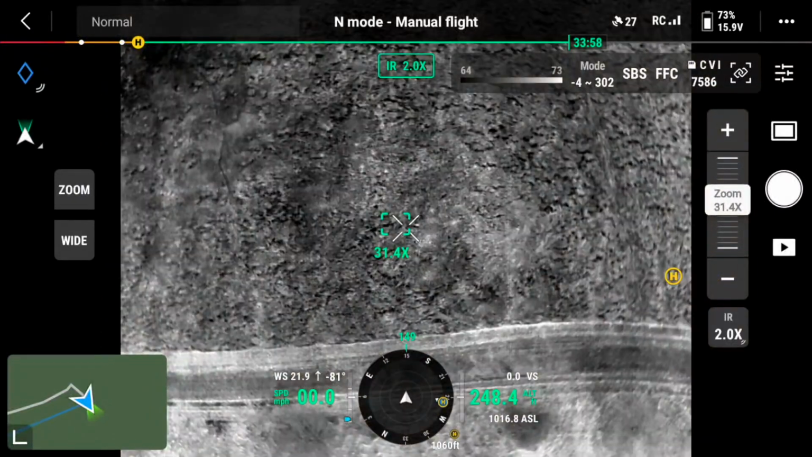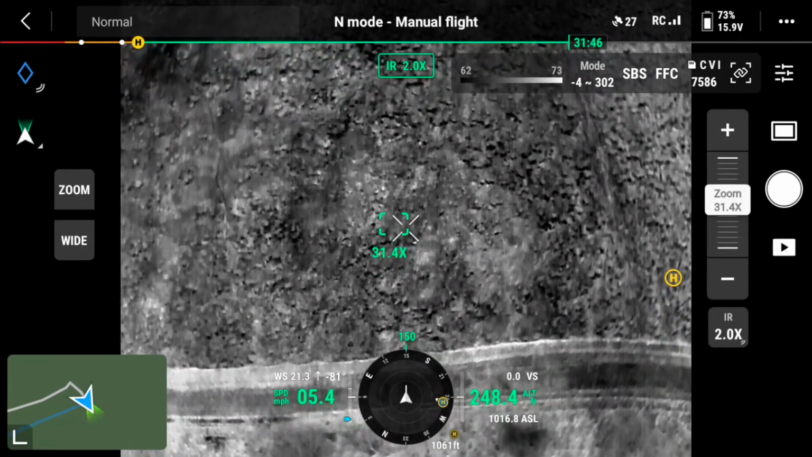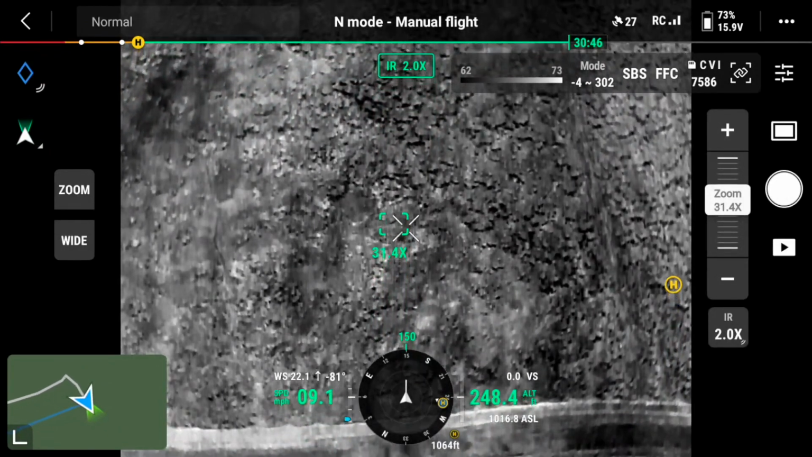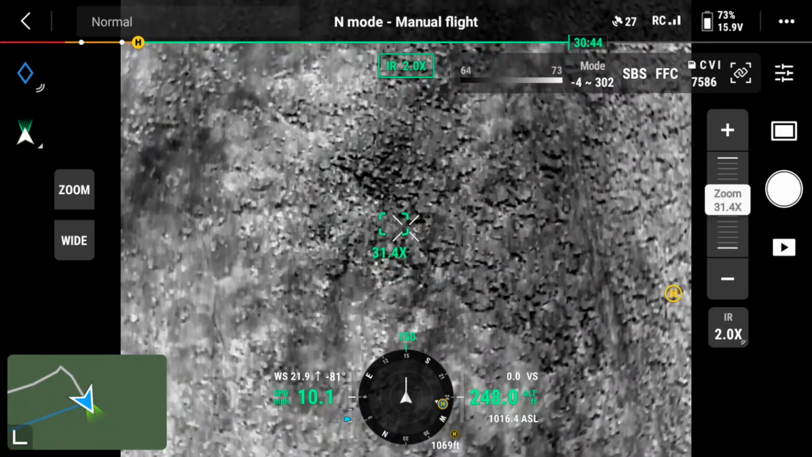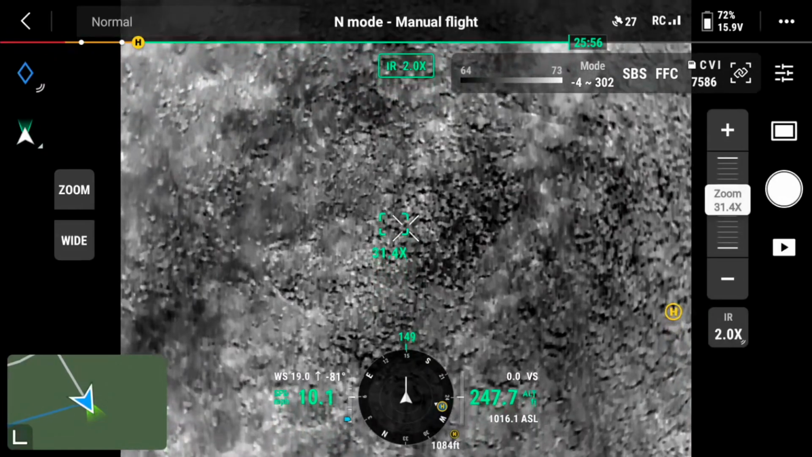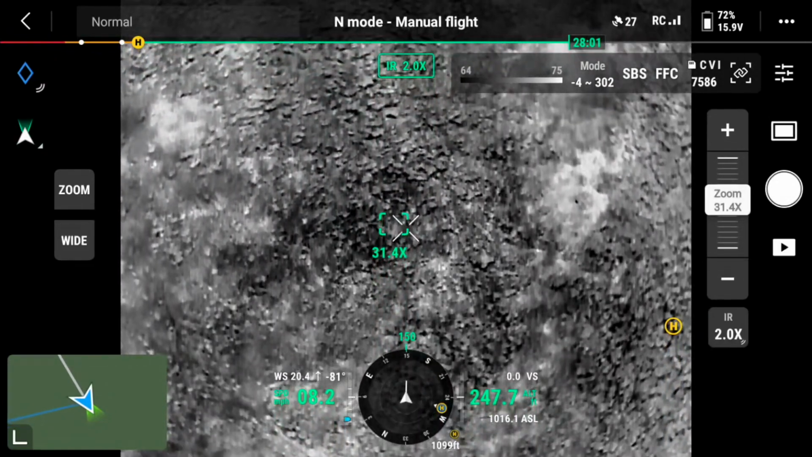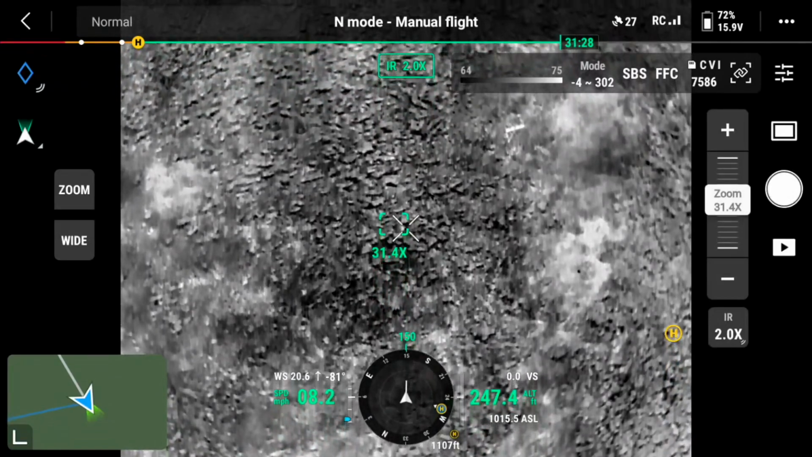But I'm just looking for things that may be of interest to me and may be of interest to you as viewers. So you can see the darker spots here are probably wet areas, standing water. And I'm just taking a cruise.